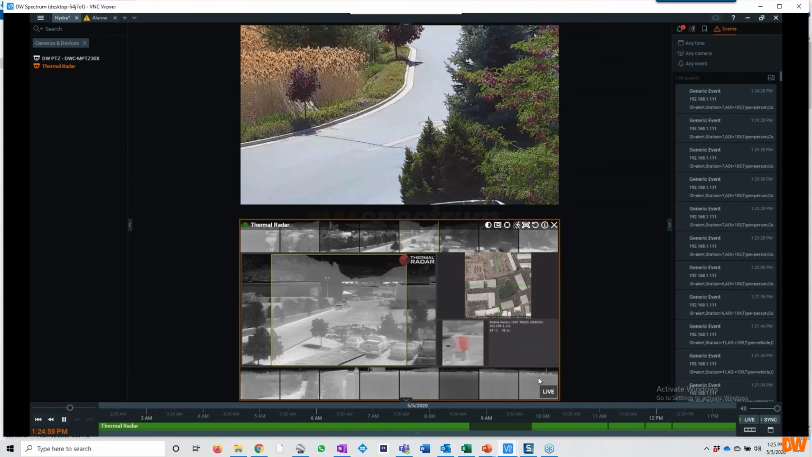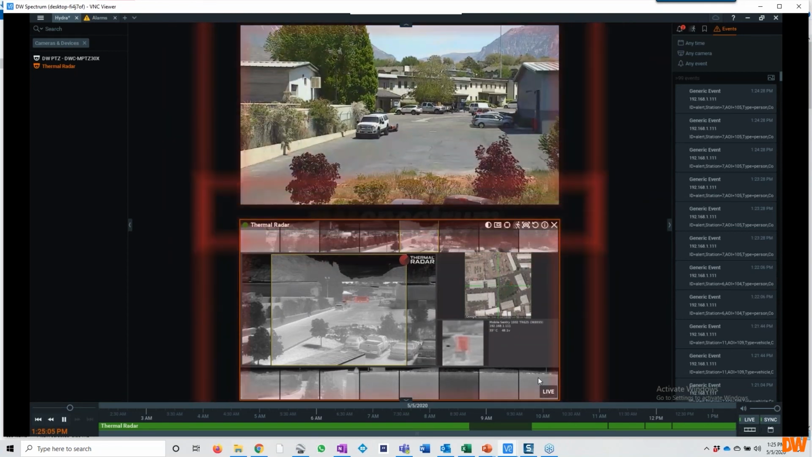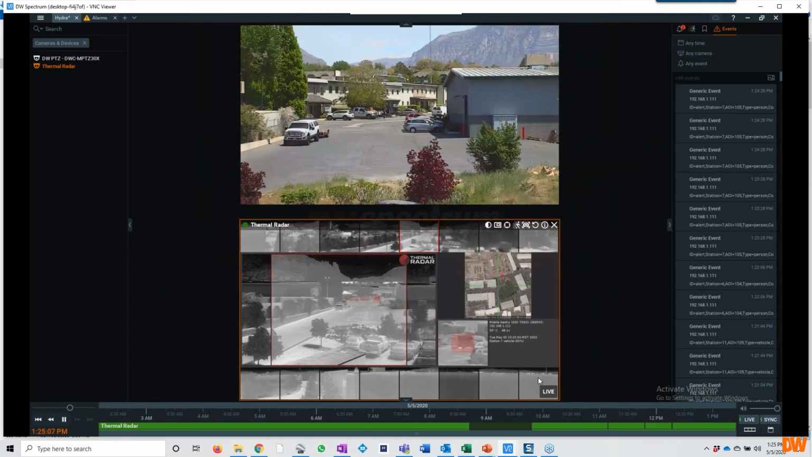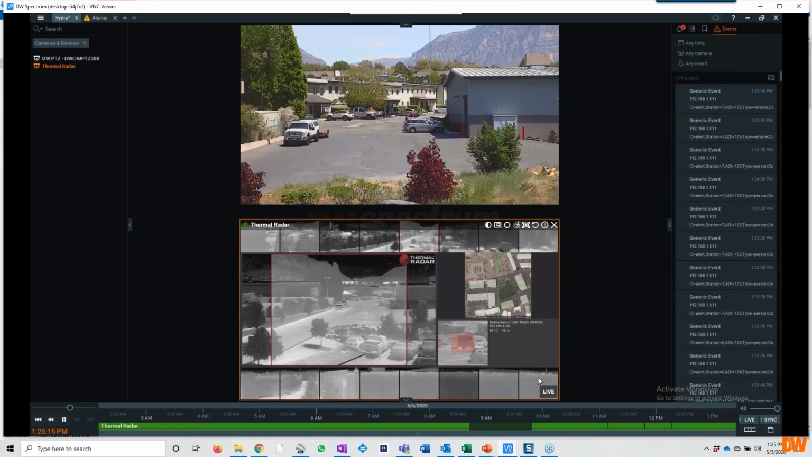You can say in this area, I'm 40 feet lower in elevation than where the camera is, or I am up higher, and the detections are going to be up higher. By doing that, we're able to put them on the map, but still do very effective detections, even if the ground is uneven or changes.